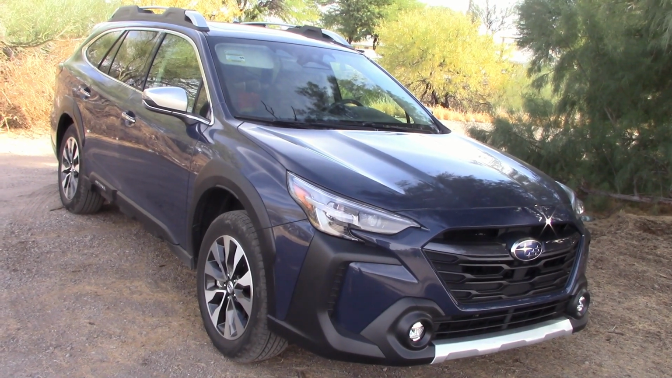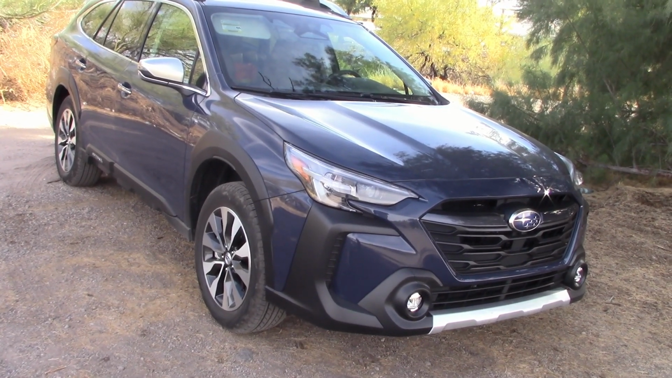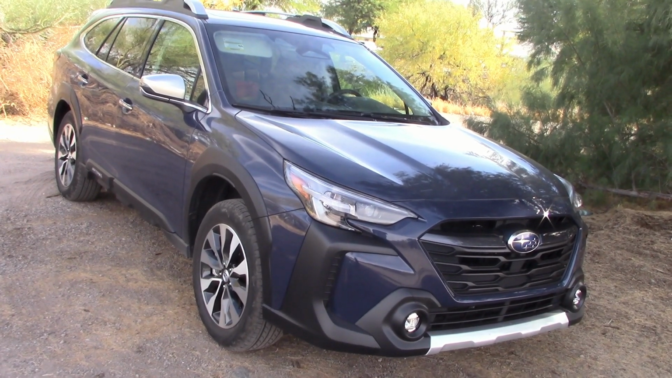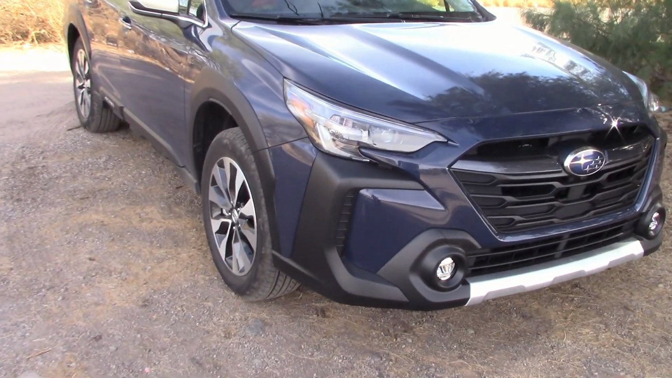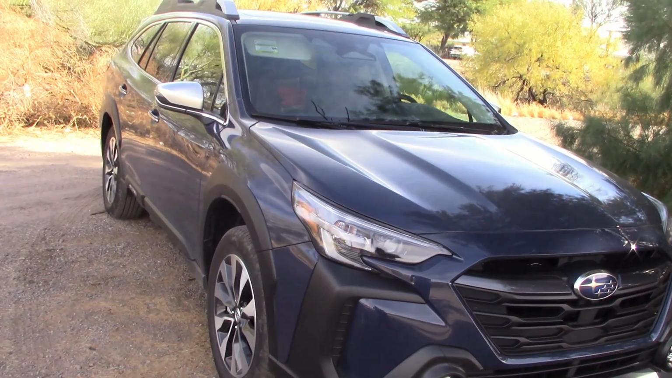Subaru sent us this nice 2025 Outback to test. We already did a YouTube video on this with all performance figures and fuel economy numbers. That's a separate video. Here we're doing night driving headlight test only. And I see we've only got one main bulb in there. It should be interesting. So let's take it out in the dark and see what happens.